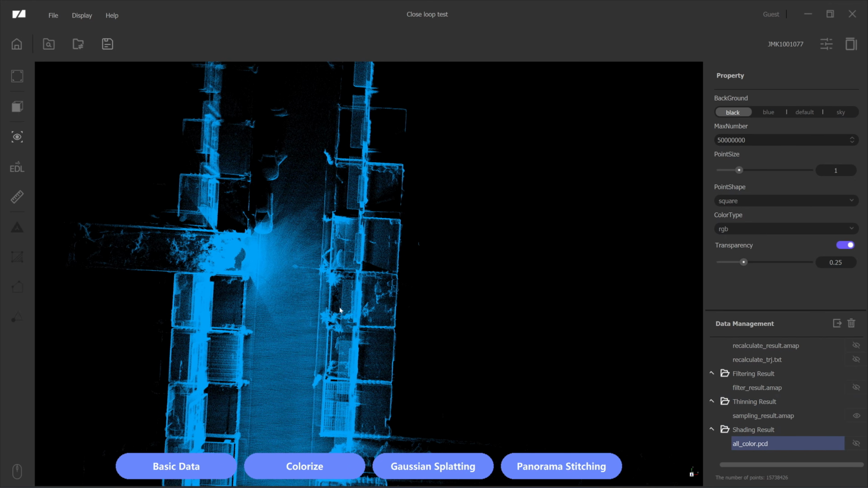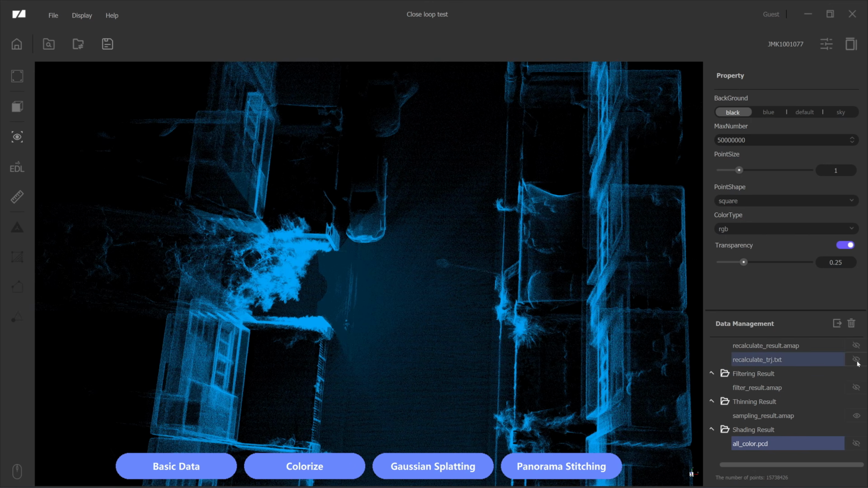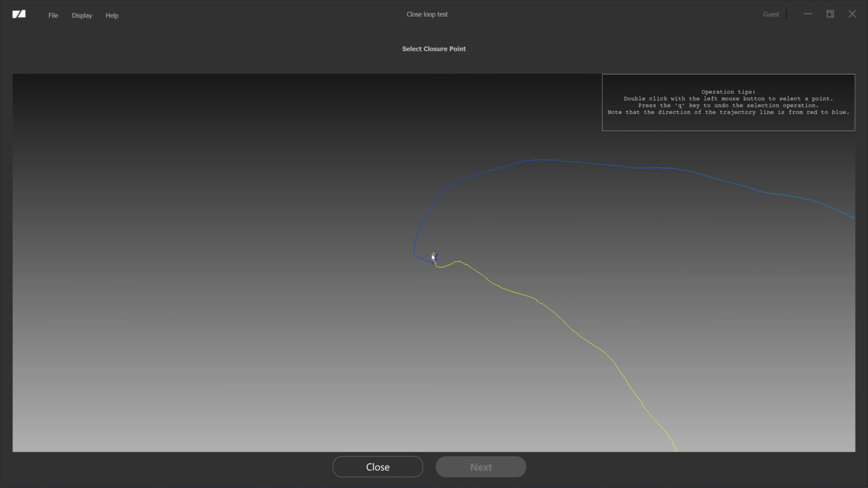I did this small loop test. I placed the scanner over a marking point on the floor. I close the loop. They have a new function called manual close loop. You can make a close inspection of the starting and the end point. For this function to work, you need to place your scanner on the floor with a marking, and when you finish the scan, return to the starting point and place your scanner exactly at the same point as when you started, facing the same direction.